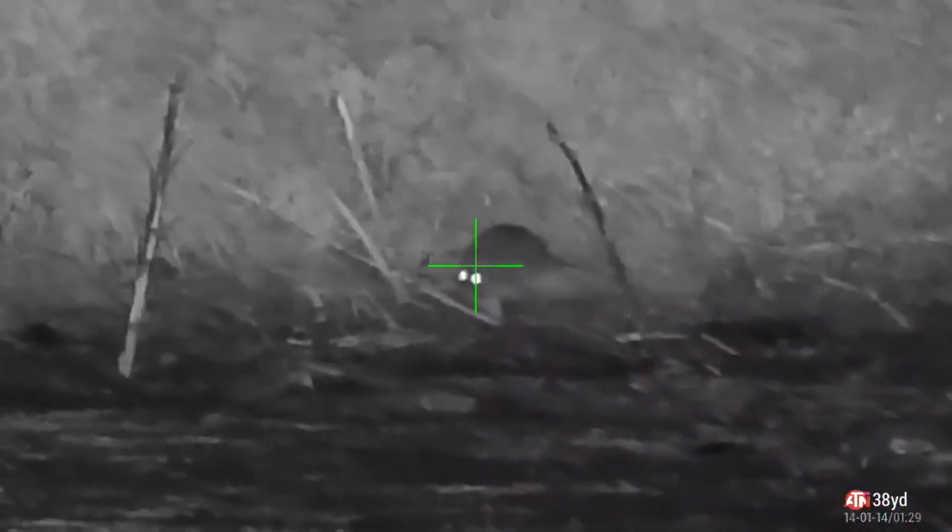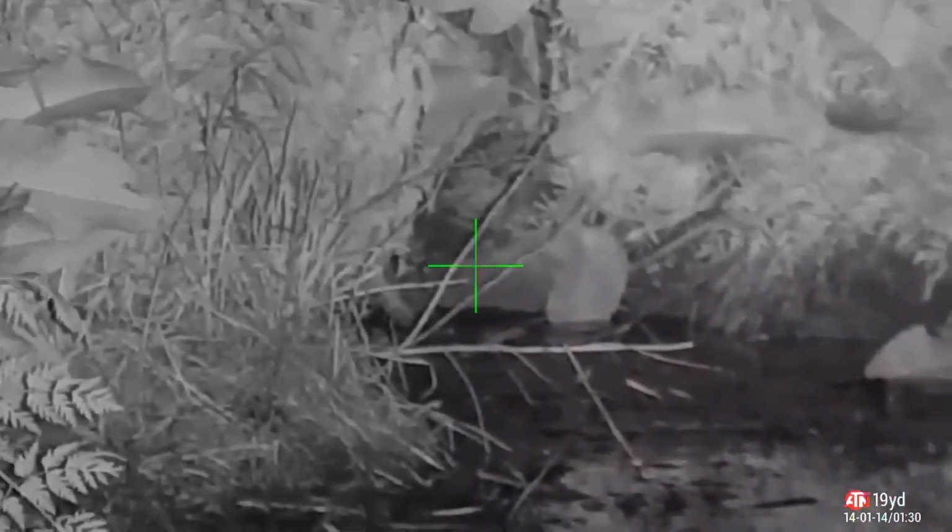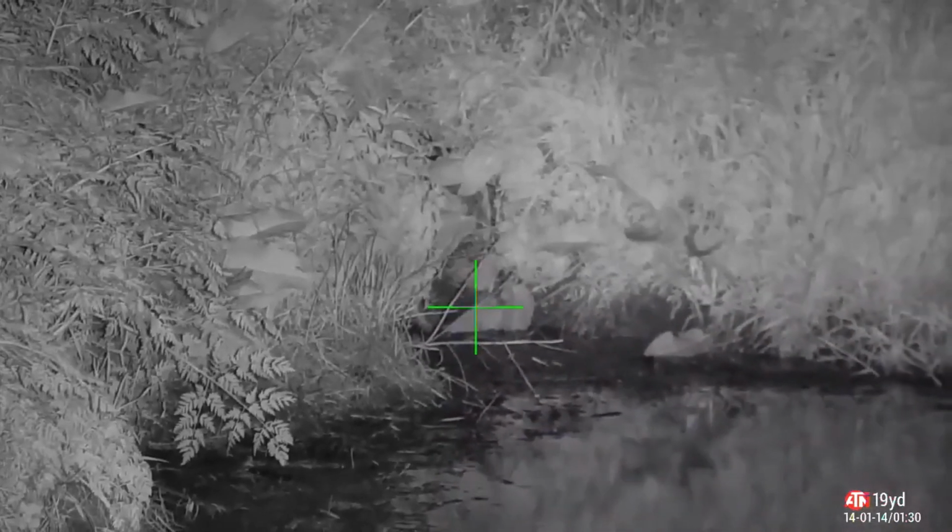This one, to be honest, not quite as good, but I'm leaving it in anyway. The wind hooked that pellet and took it off, but it did land as a high body shot, and I heard him drop into the lagoon. This one, much more straightforward, 19 yards away, straight between the eyes, absolutely poleaxed.